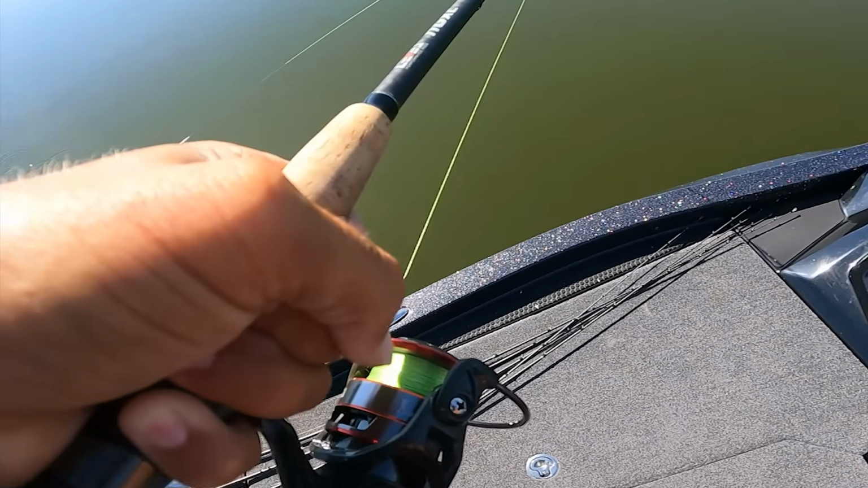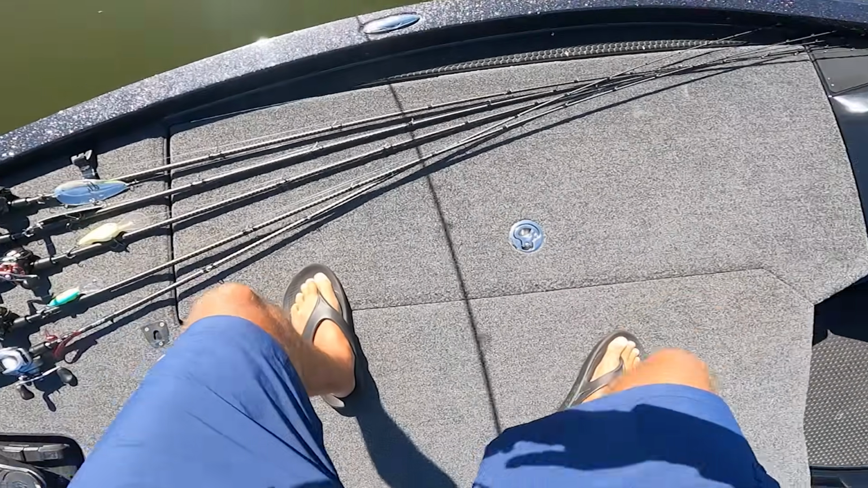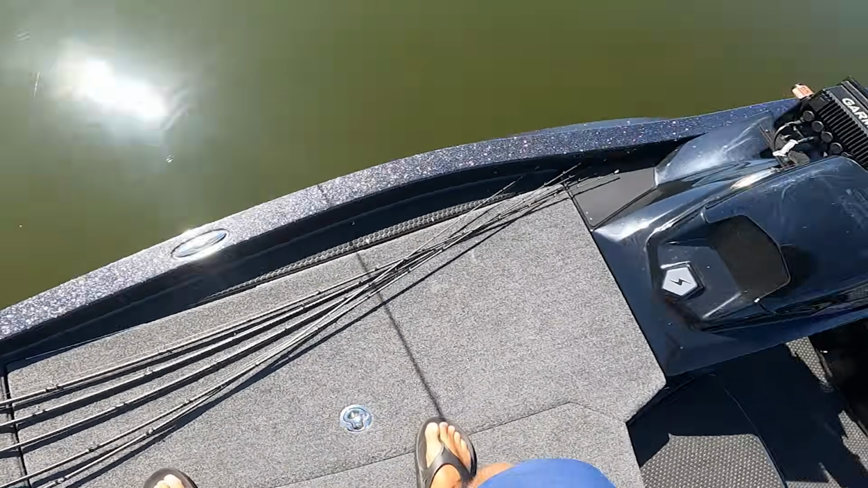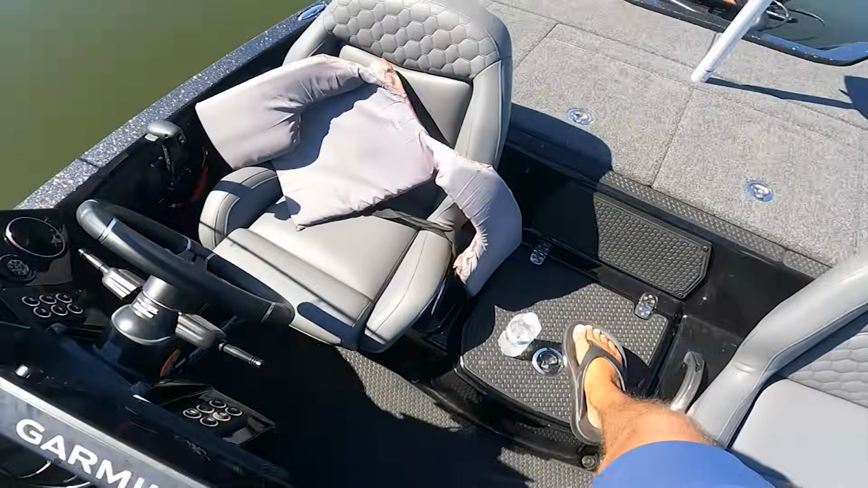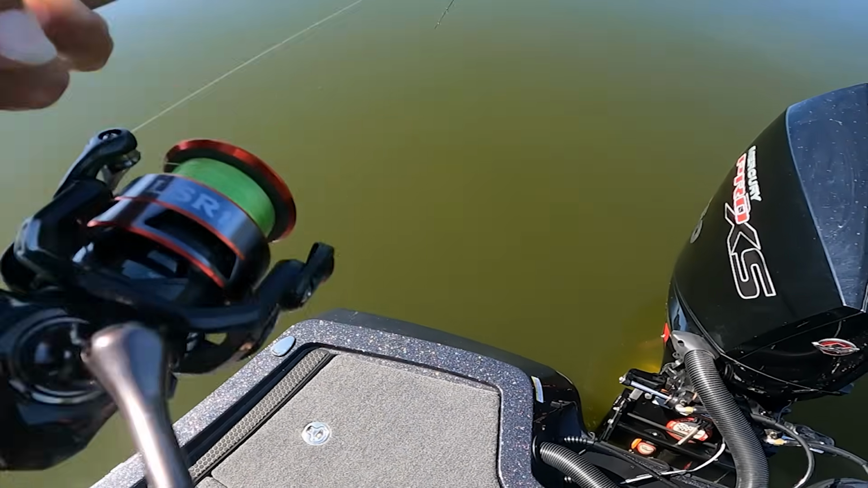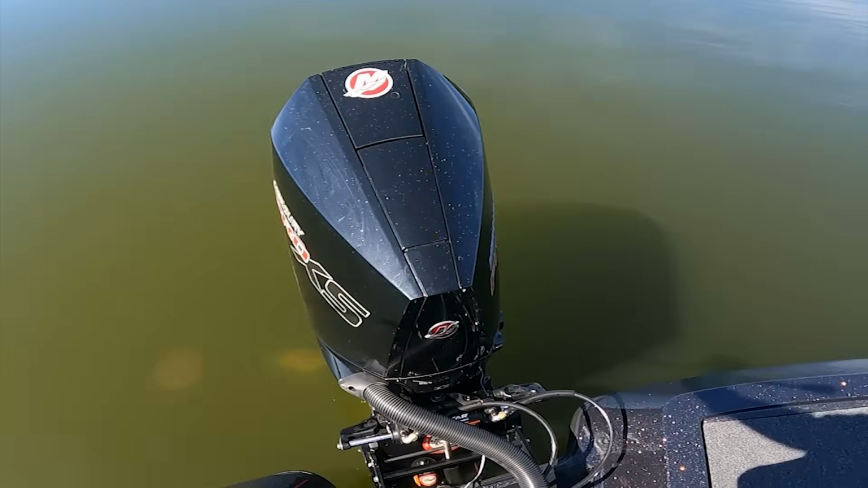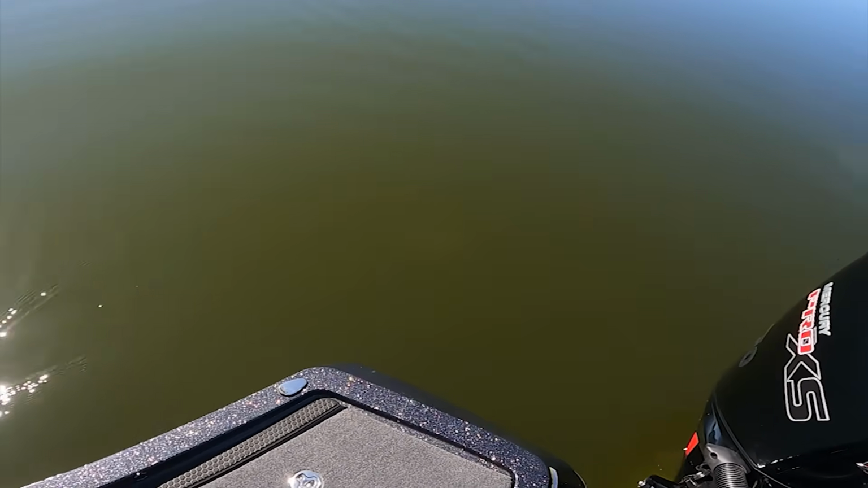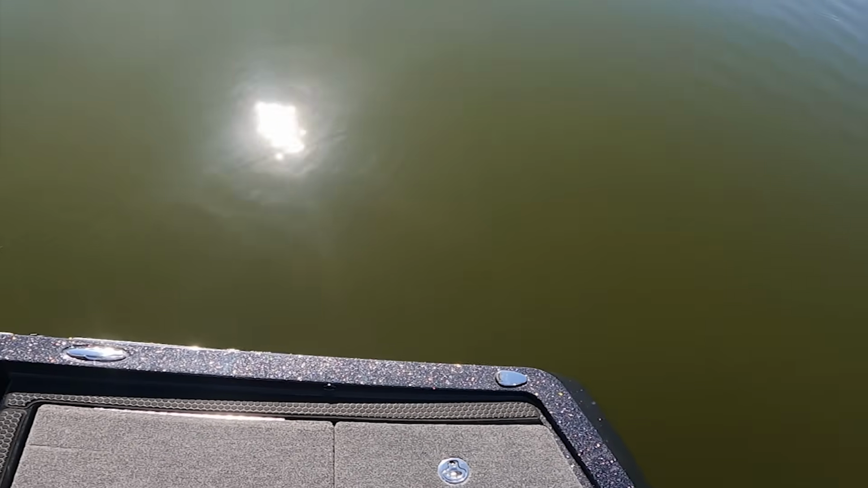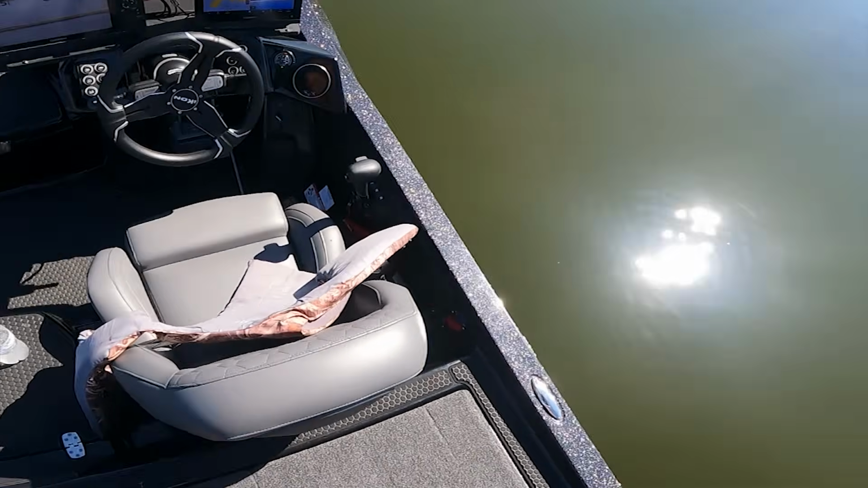Big one. I knew that was a big one. I knew those were all bass, man. They're acting like it's 90-degree water and they don't want to eat.